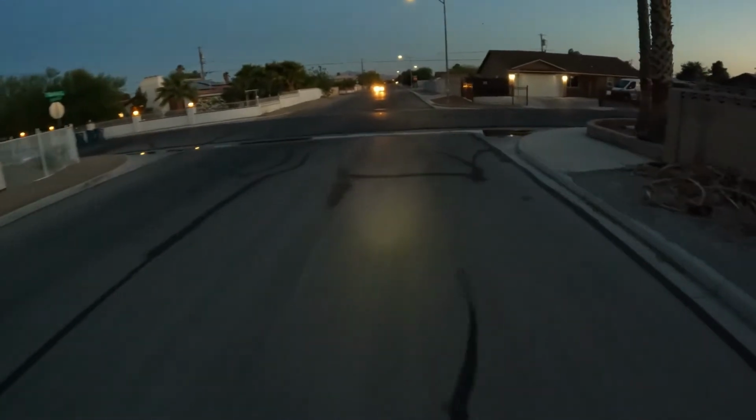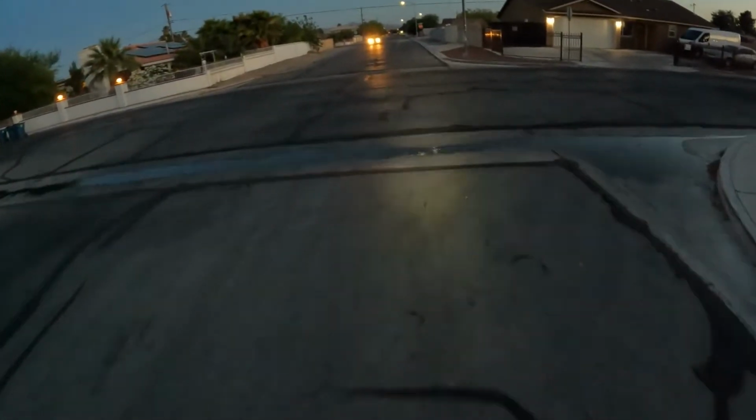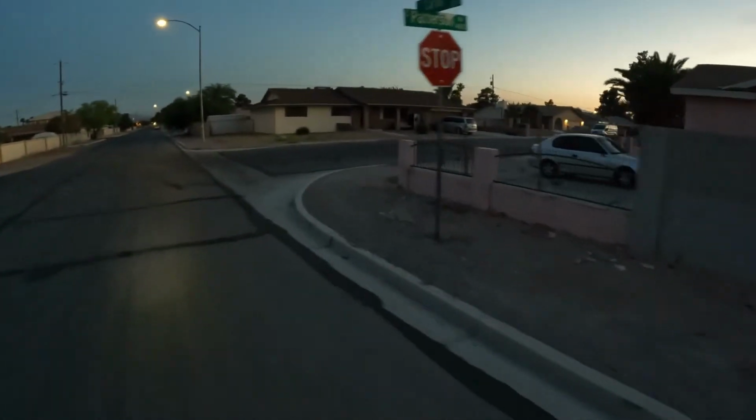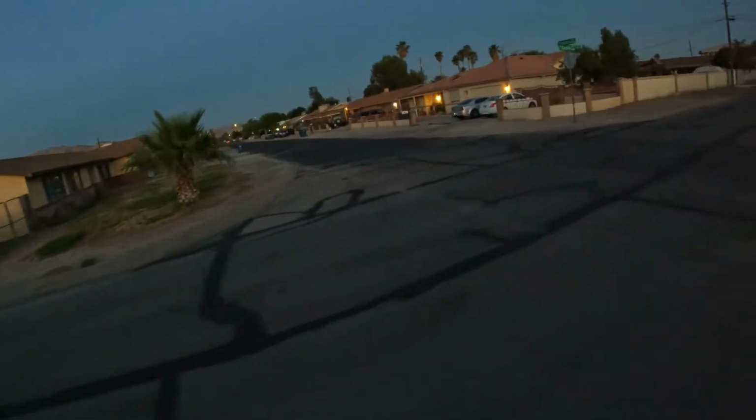There's an awful lot of puddles and stuff today. This thing's to some degree water resistant, but you're not really supposed to go charging through puddles or anything with it. Forgot how many stop signs there are on this street.